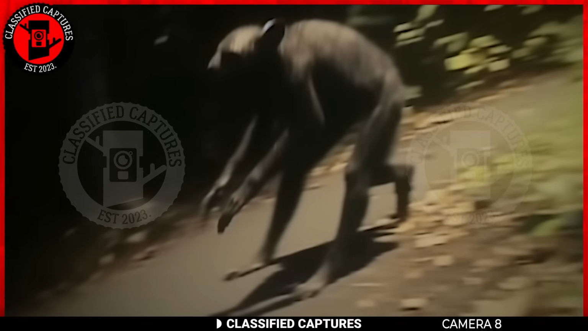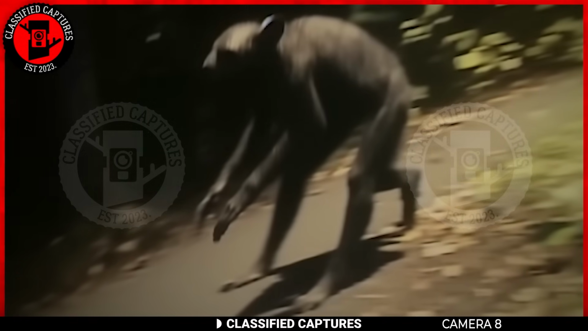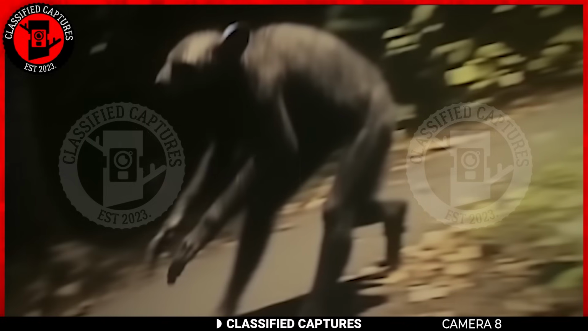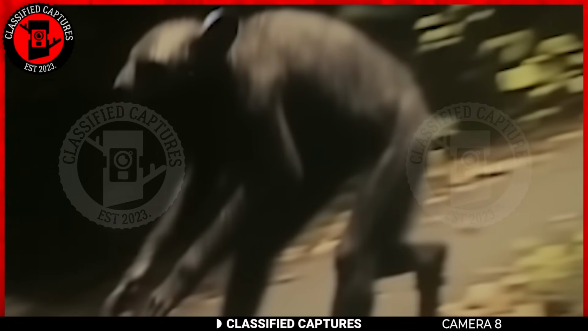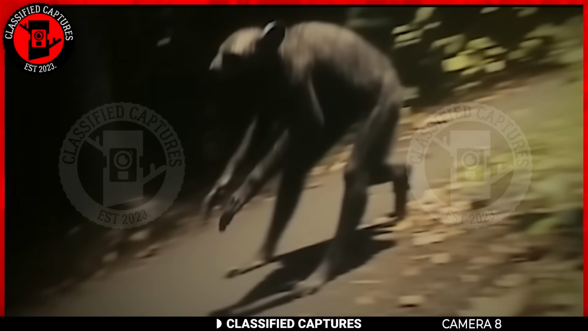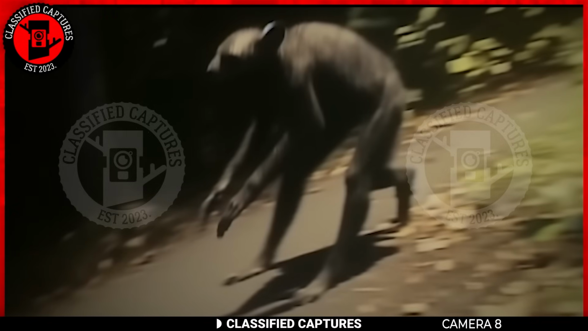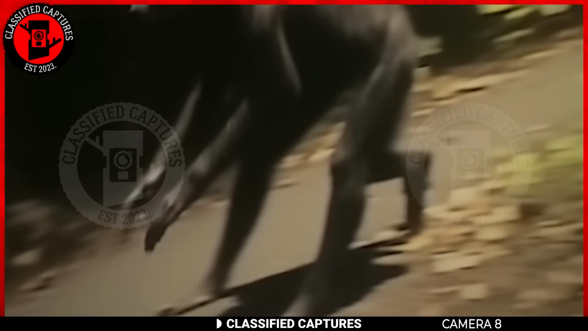This image right here was captured on a motion-detecting trail cam. It shows a strange creature hurriedly moving through the woods. The head of the creature looks like a mouse, while the rest of its body resembles an ape. The creature's covered in dark fur, and its size is probably about 3 feet. As you can see, it's a bit on the small side.